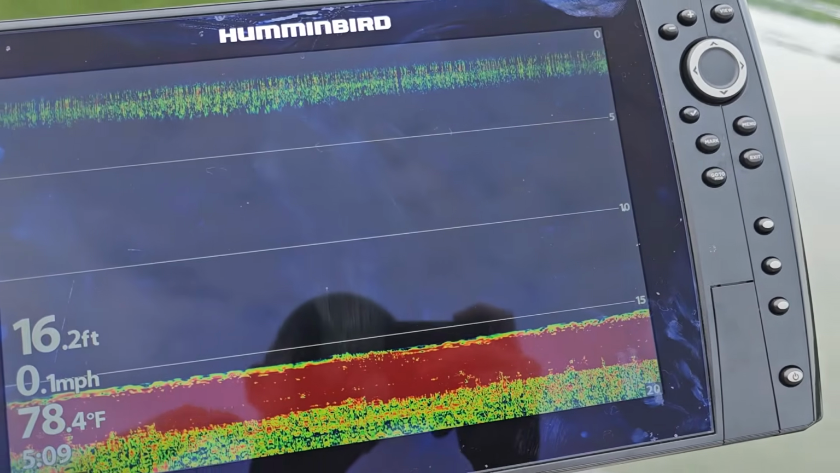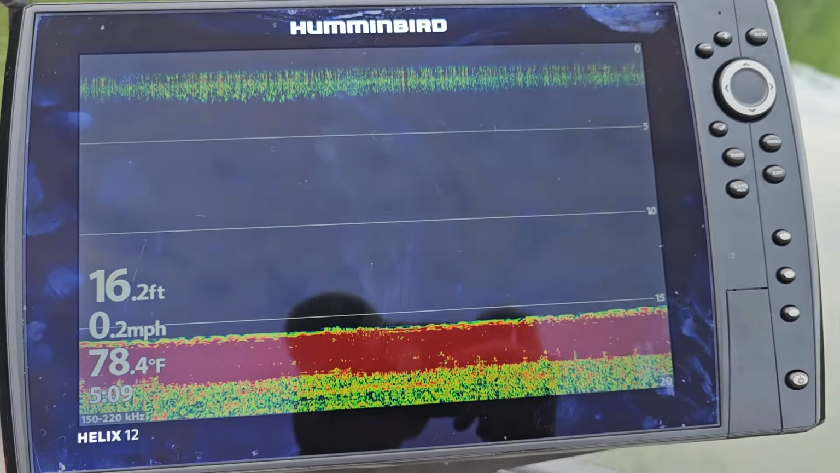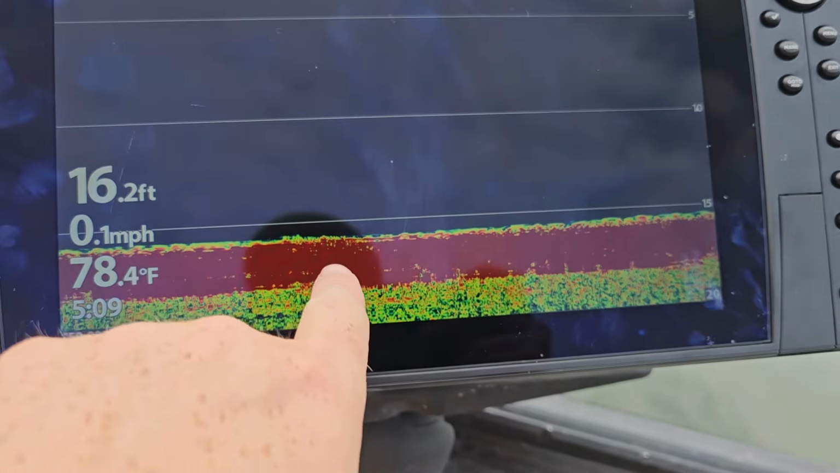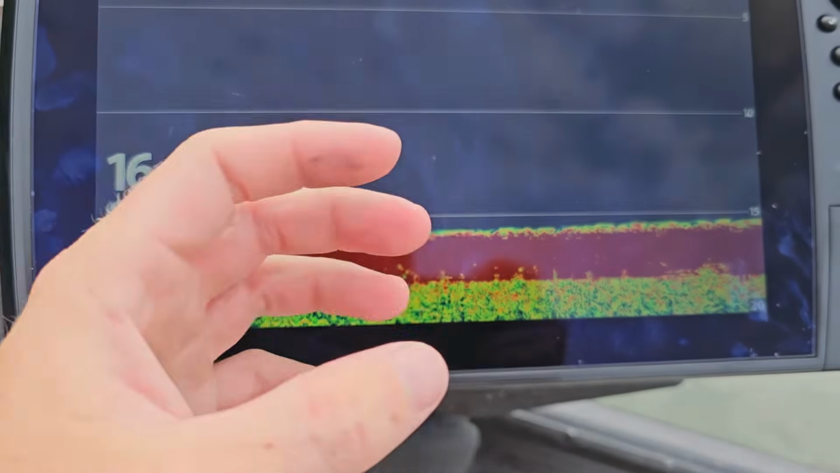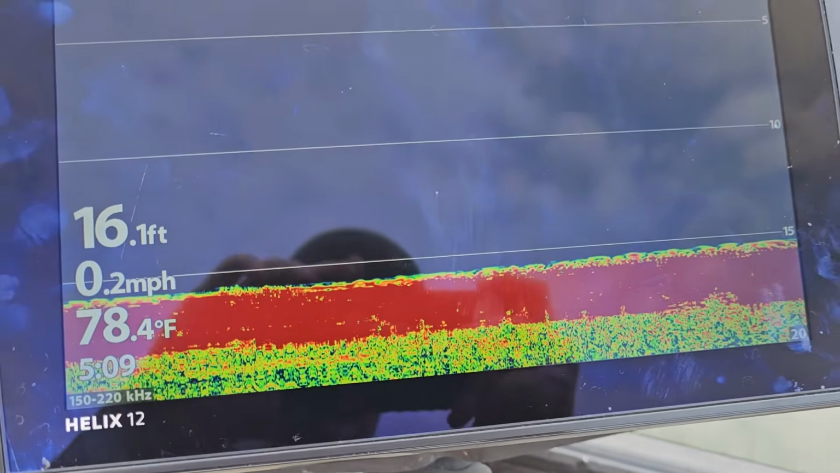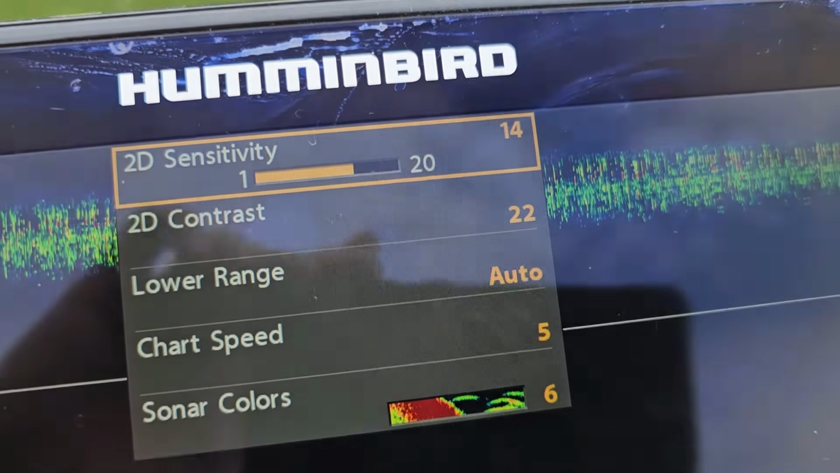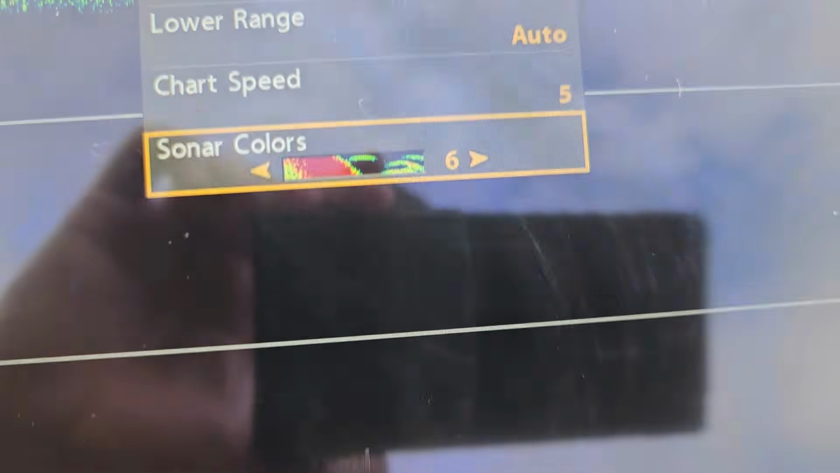And then our third and final one, I'm not the best with this one. I use 2D and side scan the most, but this one will show you different feedbacks. So the different bottoms, like what type of reading it is, and how I've got that one set up. You can see my settings here on a 14. And then a 22, lower range auto, sonar colors. I really like the 6.